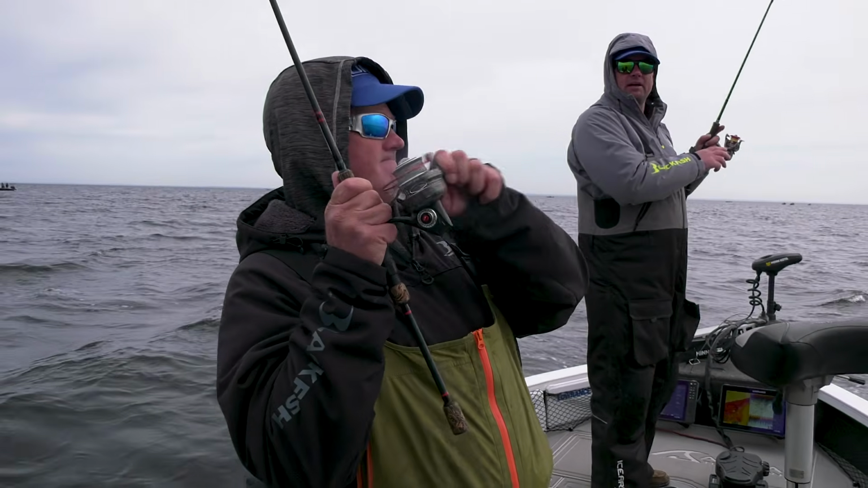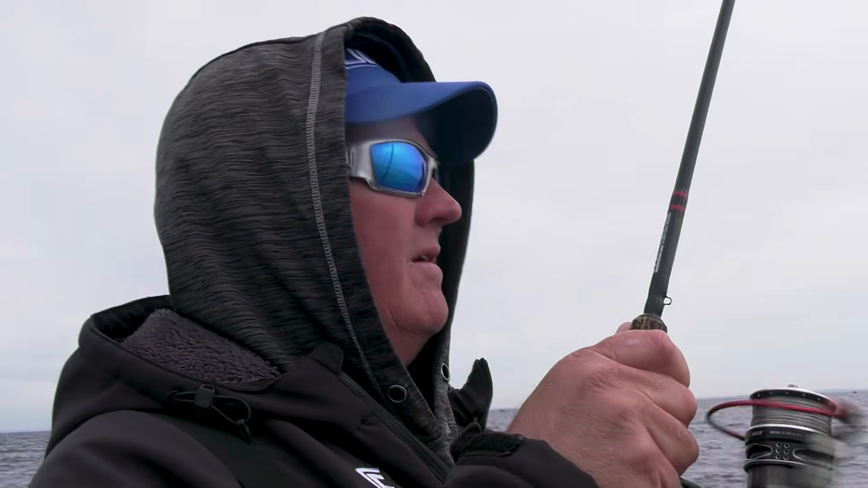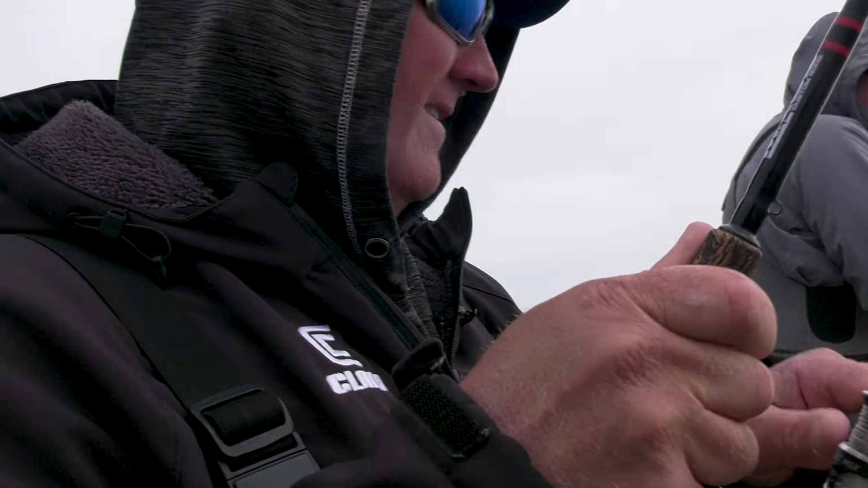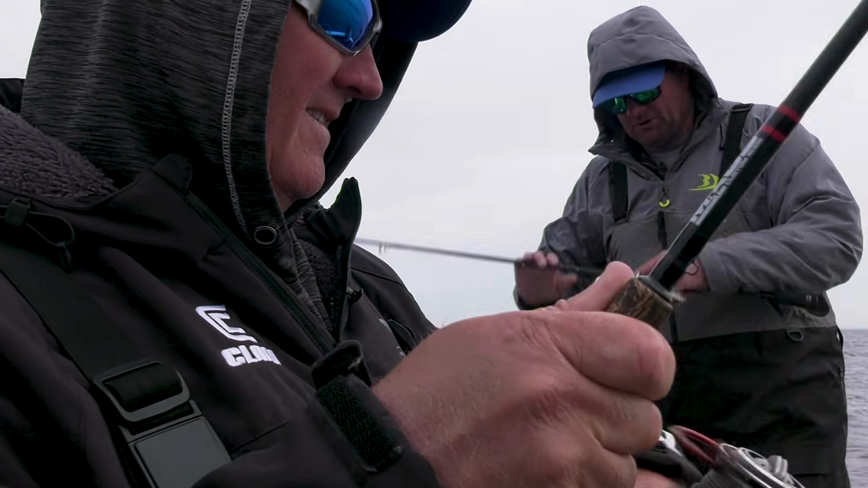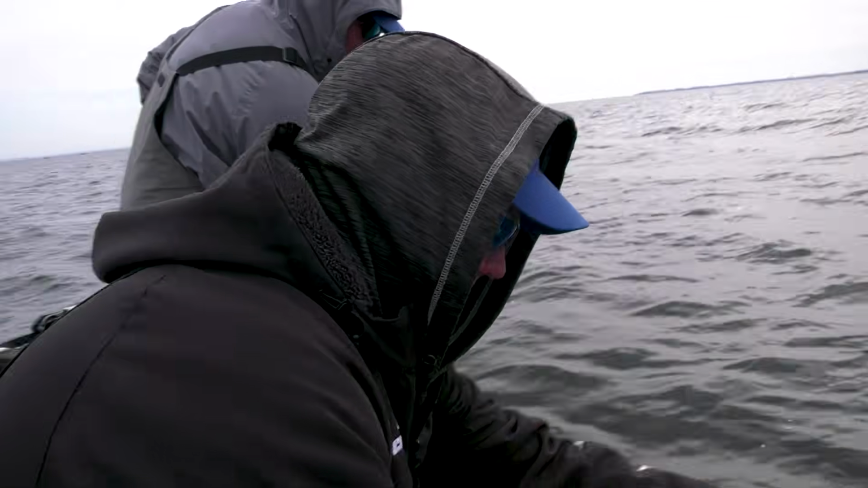There he is. All right, good one. Decent. I'll get reeled up and out of your way here. Staying down nice. They all fight hard though, don't they? Must be the clear water or something. These fish just seem like they have more horsepower than a normal walleye. Oh yeah, look at that. Oh my. Yeah, that is a big girl.